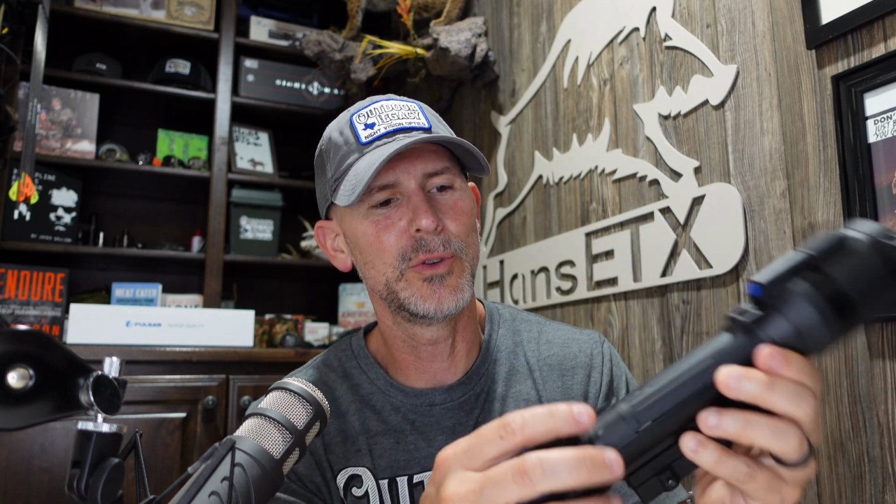The focus adjustment is actually right here. This twist right here on top, almost the whole bell of the lens, twists off. The blue button, that's hard to say, is right here on the back. That's the power button. And then you do have your battery compartment. There's a switch right here. You flip that over. I'm not going to, demonstrations on live camera never work out well, but you flip that open, the door comes up, and the battery completely removes all the way up.